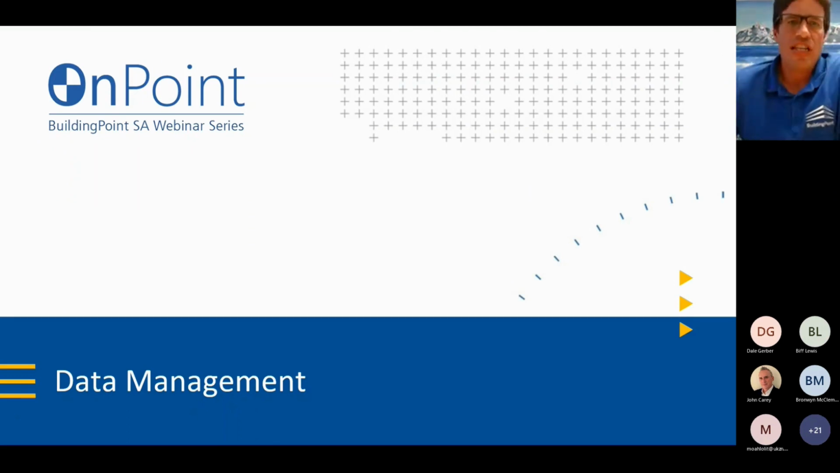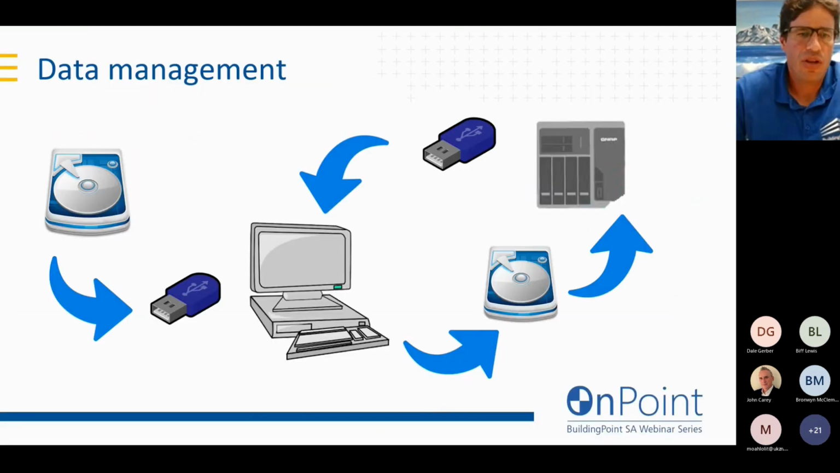So now let's get on to data management. We have these large scan files, and a lot of the time it's time consuming. Keeping a copy of it, making sure it's backed up, finding a USB drive with 100 gigs free on it, and transferring data with external hard drives.